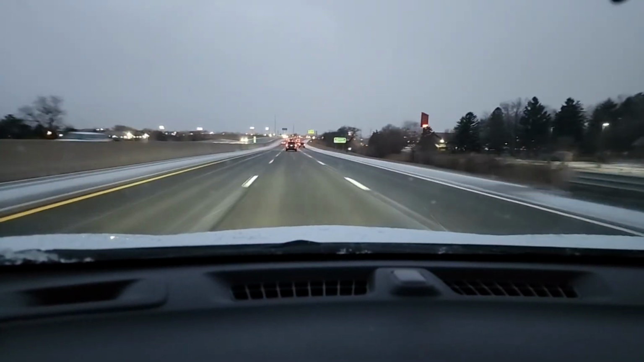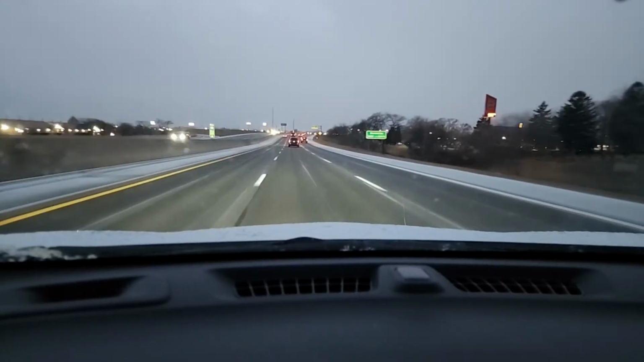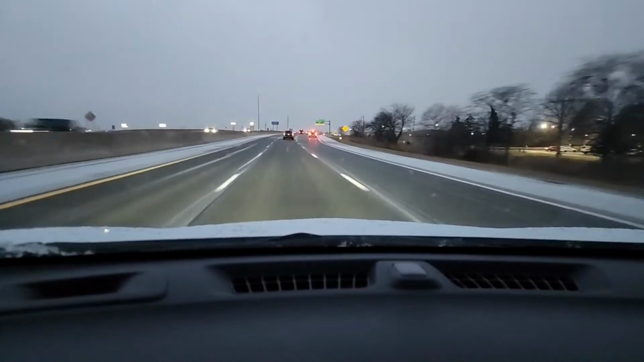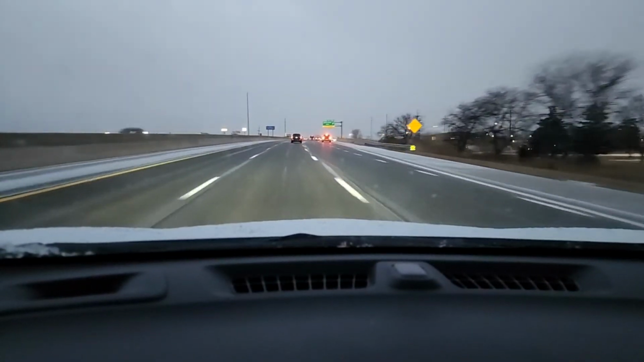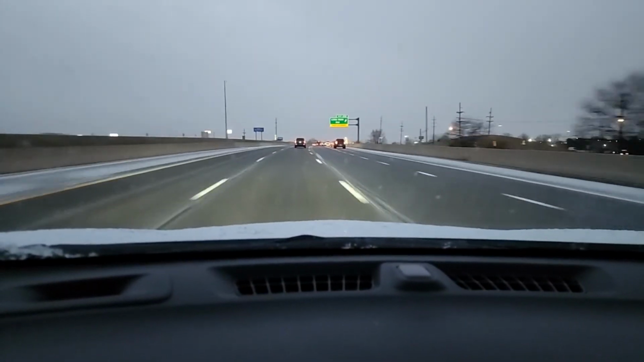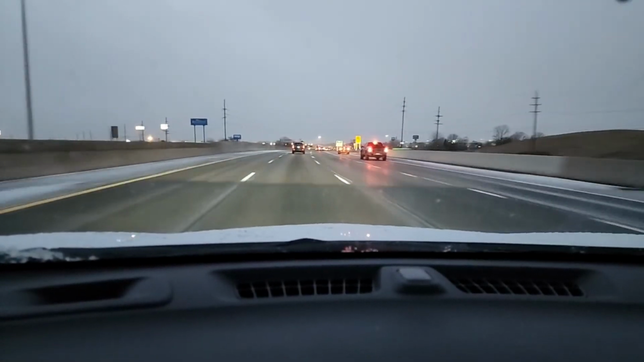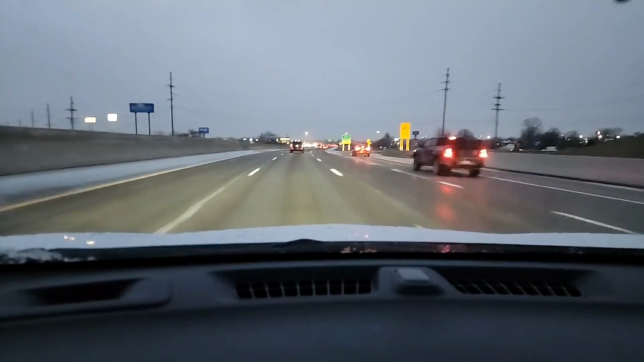The prices of cars have gone up. The average is around 55, 56,000. Many people will try to get a lease, but you have to have at least a 700 credit rating. You might have to put a couple thousand down to do some creative financing.